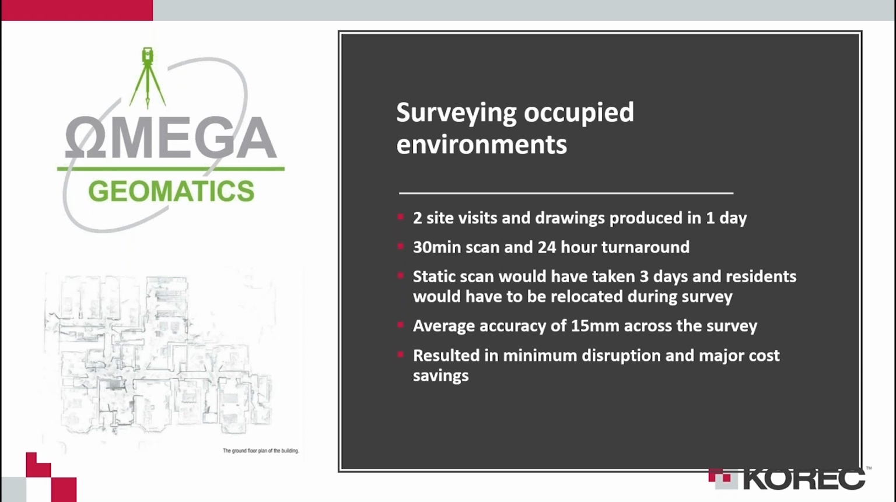And so you can kind of see the turnaround time of being able to capture this data is really significant. So 2 site visits and drawings produced in 1 day. I don't know of another system where you can kind of get that kind of speed and velocity. So being able to capture that data so quickly is a massive, massive win. And then you can see they registered back to control, and they've ended up with an average accuracy of 15 mil, which is really good. They've clearly followed the best practices that we put forward, which is good news.